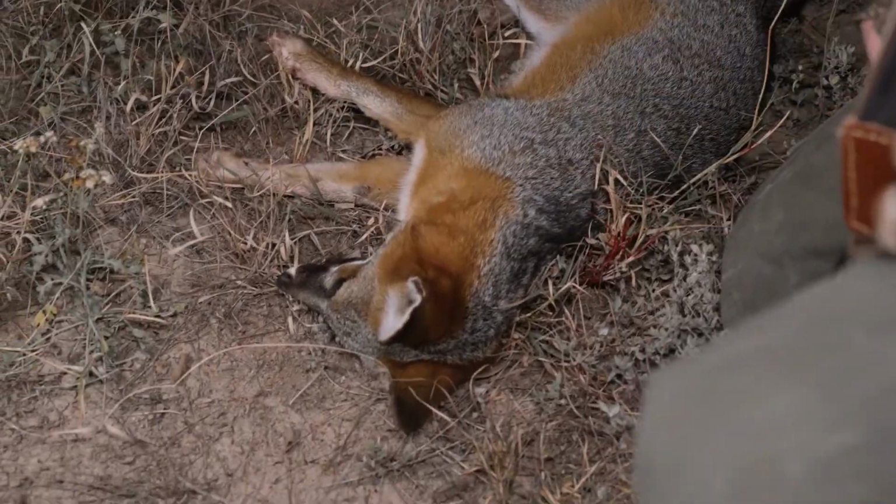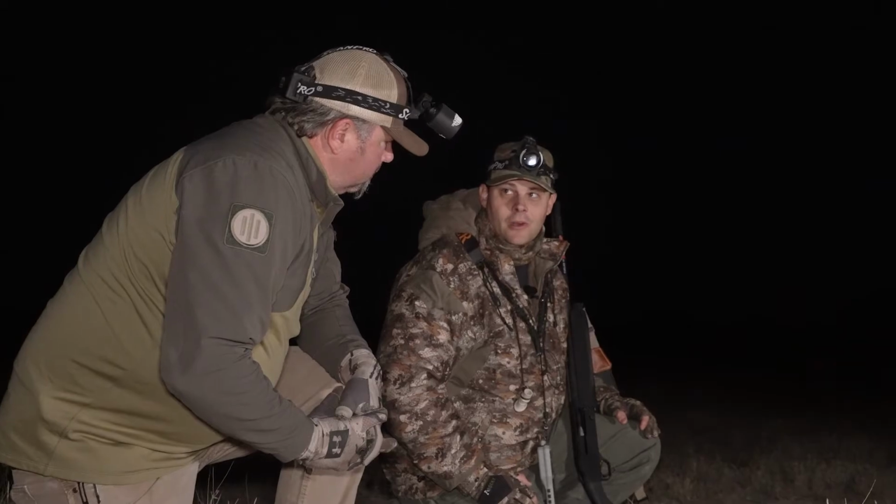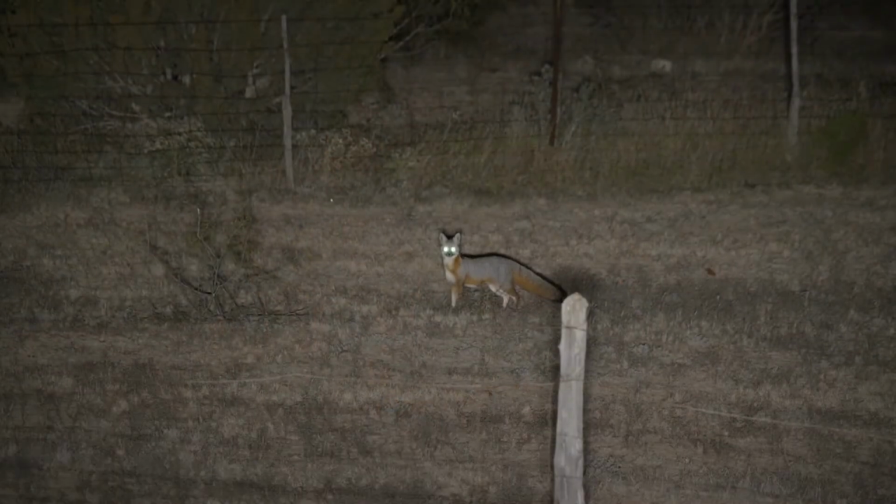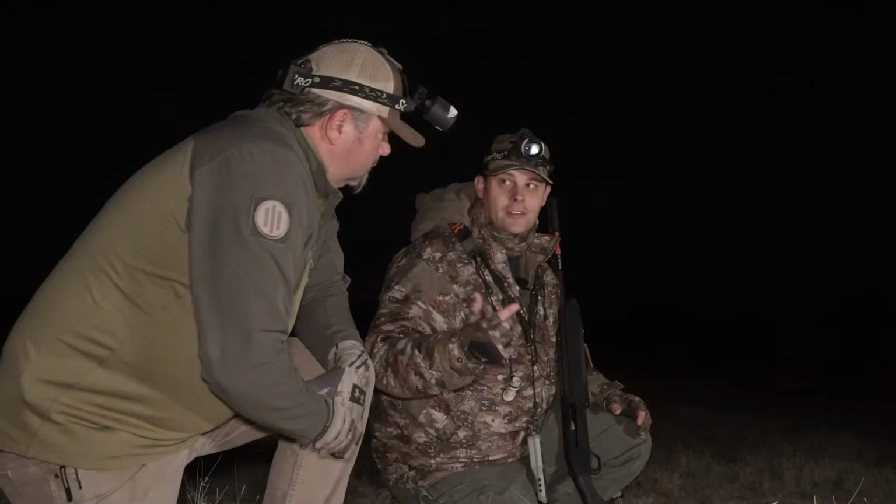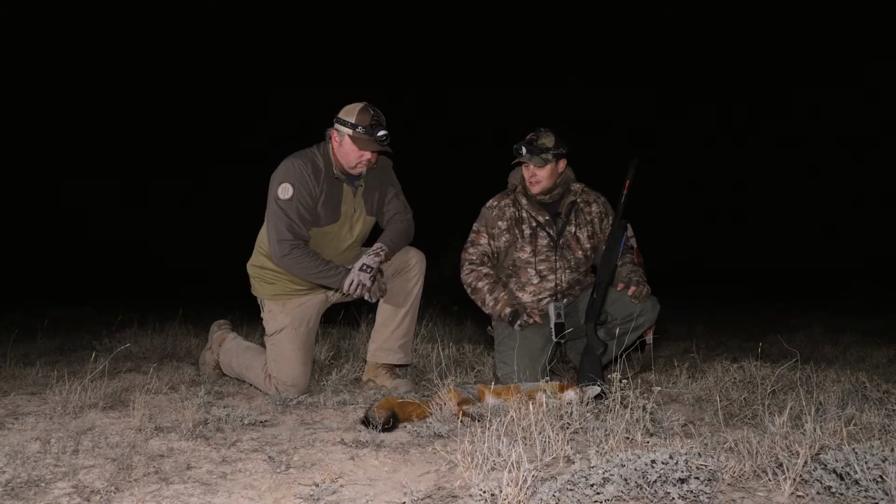Yeah, typically reds are quite a bit bigger and seem to be a lot smarter for the most part. Not that these aren't smart, they're just so aggressive. It gets them in trouble. They're coming to the call hard, ready to fight. And even after you shoot, if you switch to another fox fight sound, it usually gets them coming right back. That's what gets these suckers in trouble.